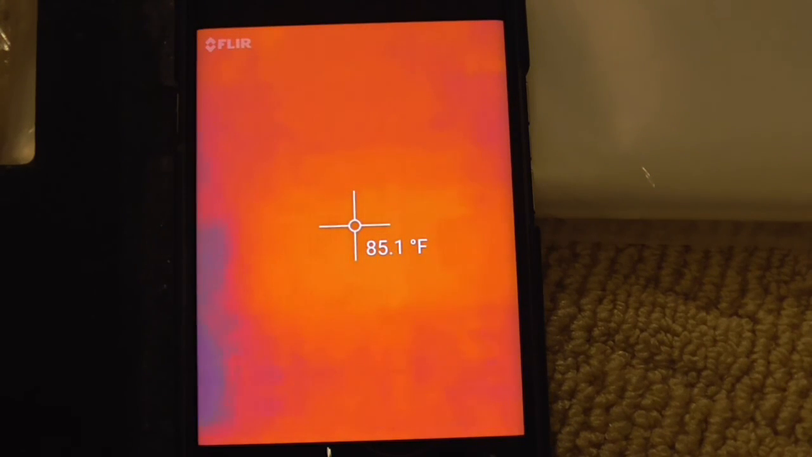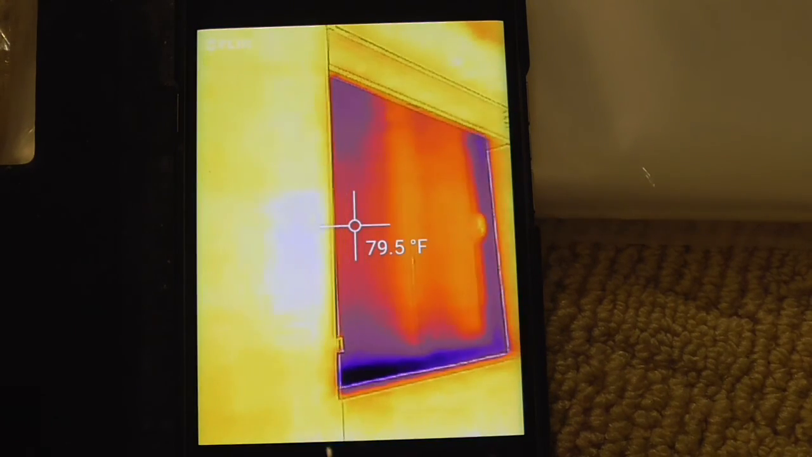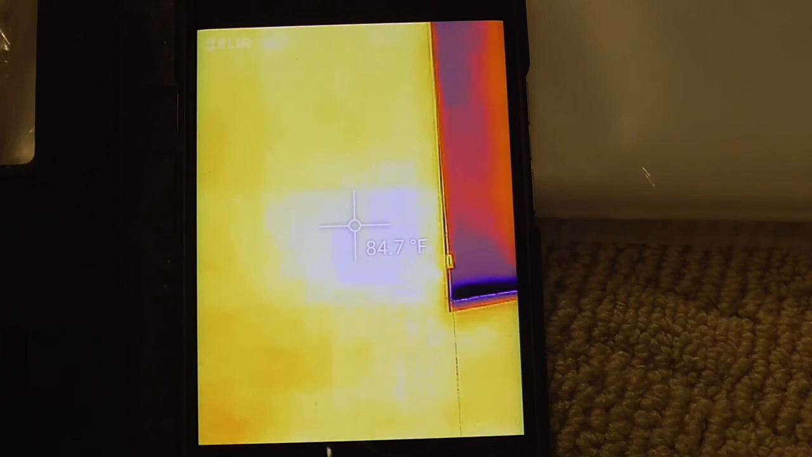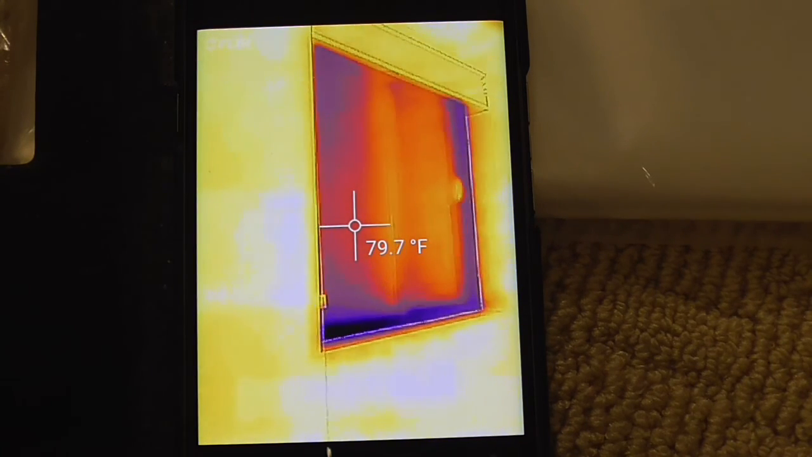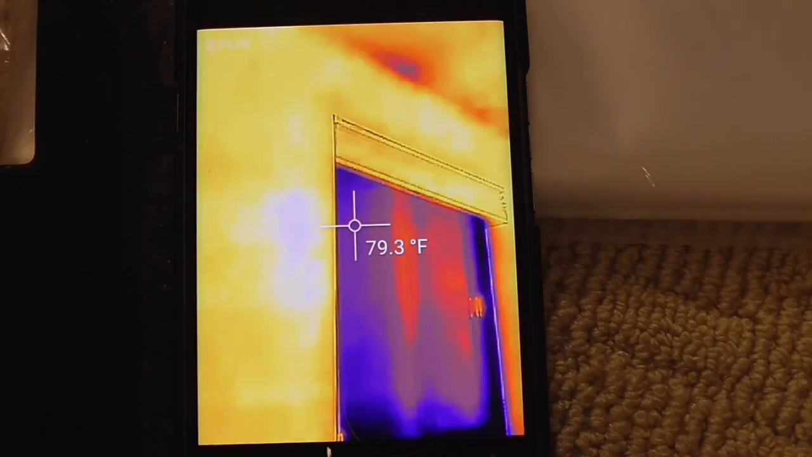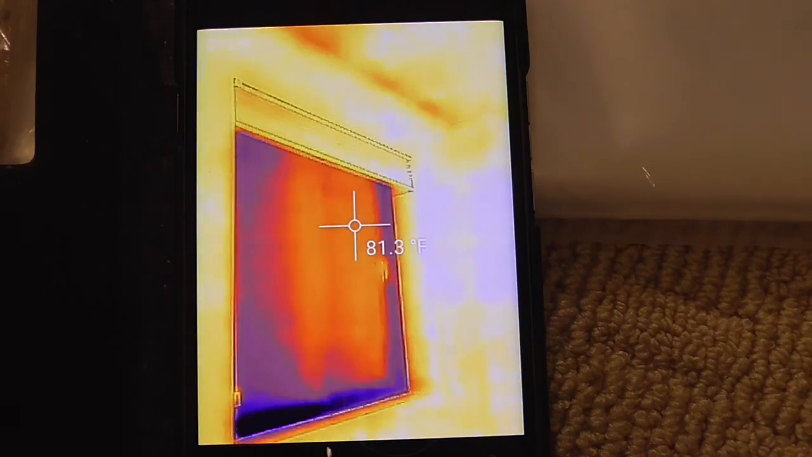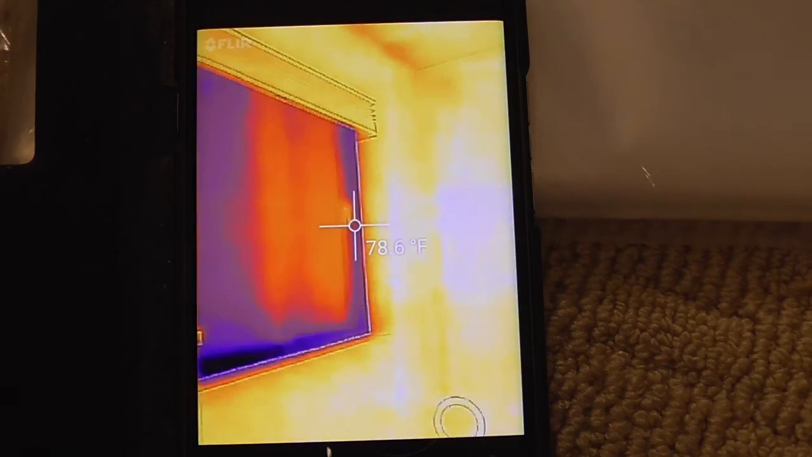People were talking about being able to see studs in the wall. I don't see any studs in the wall. I'm going to be going to a window right now. So you can see on the wall is 84.7 degrees, and then when we get over to the outside window, it is 79 degrees. 79 all the way around. That's the knob over there to open up the window.